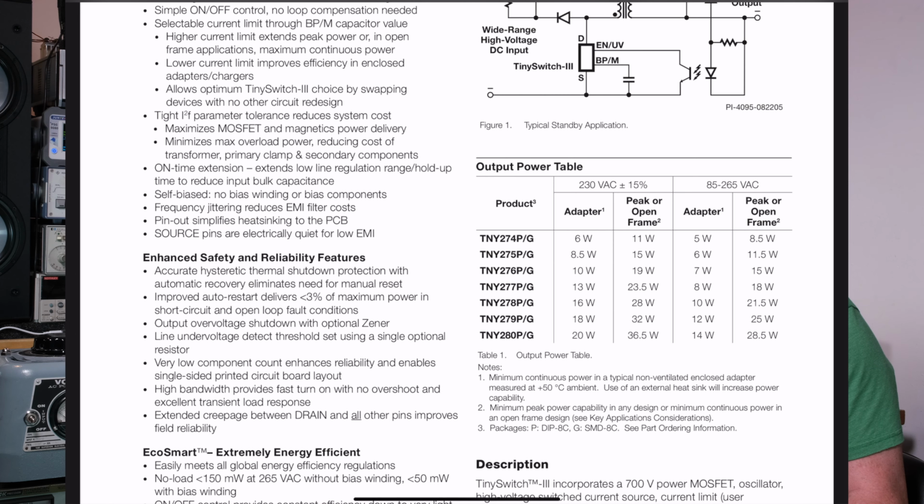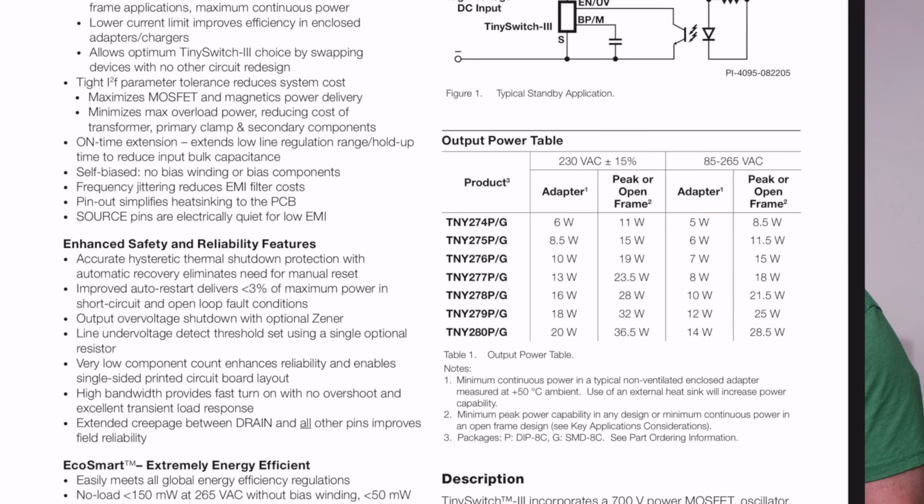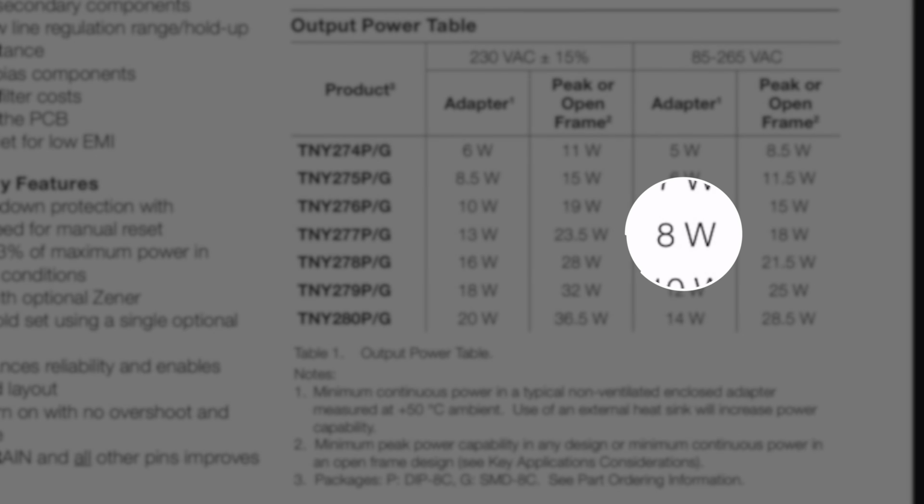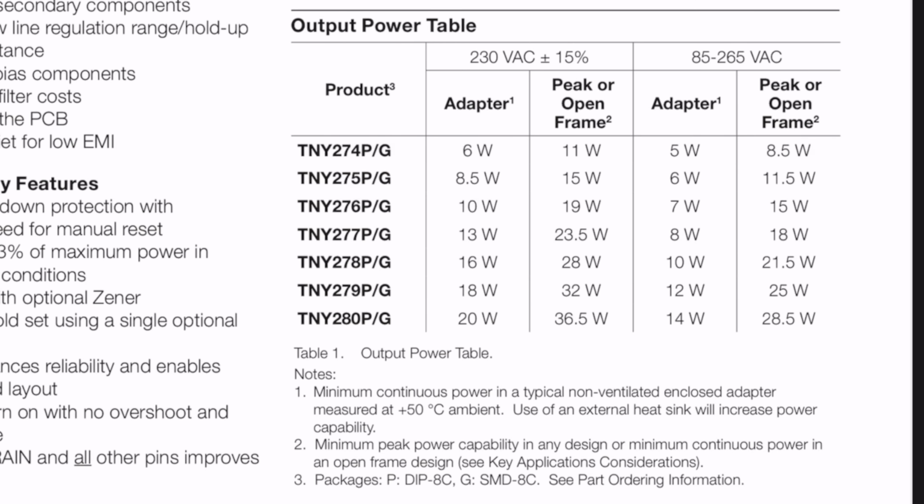So let's go back here and look at this. Now the 277 with an adapter, you get 8 watts. And with an open frame, you get 18 watts. You know, because you're going to have some cooling with an open frame, with the adapters enclosed, right? So it's stagnant air. So that's why you're going to get less power. But 8 watts is going to be plenty to do the kind of things we want to do.